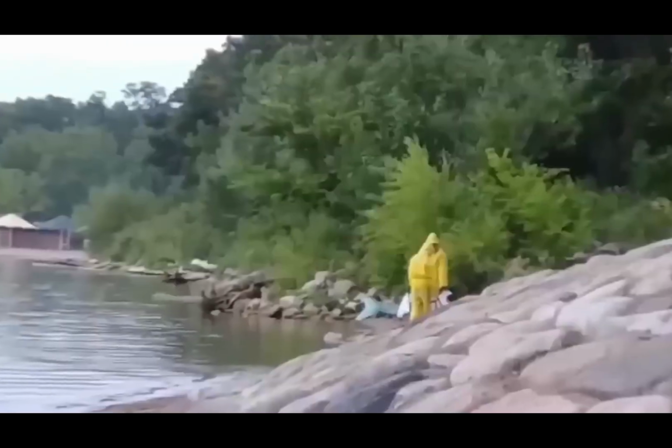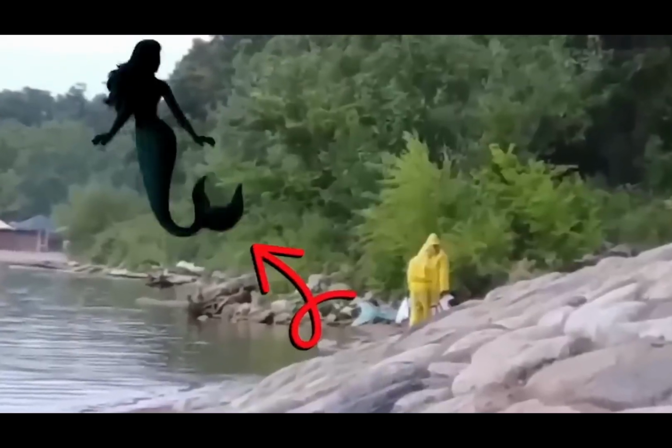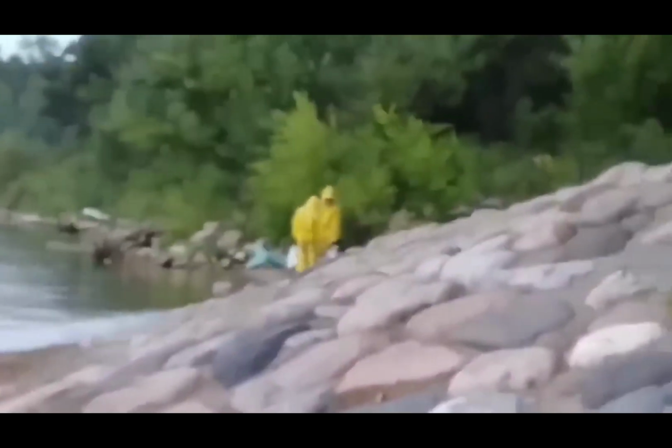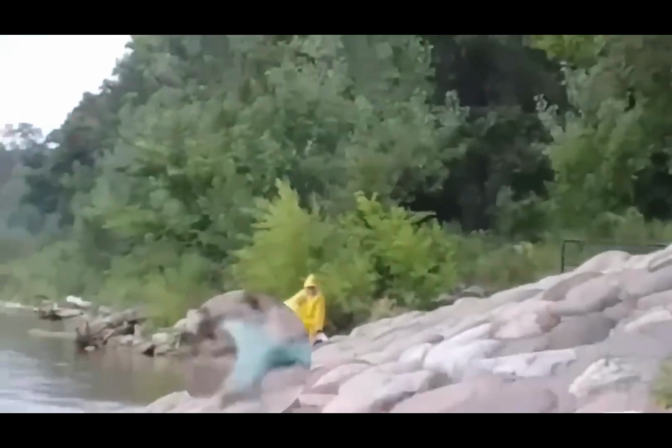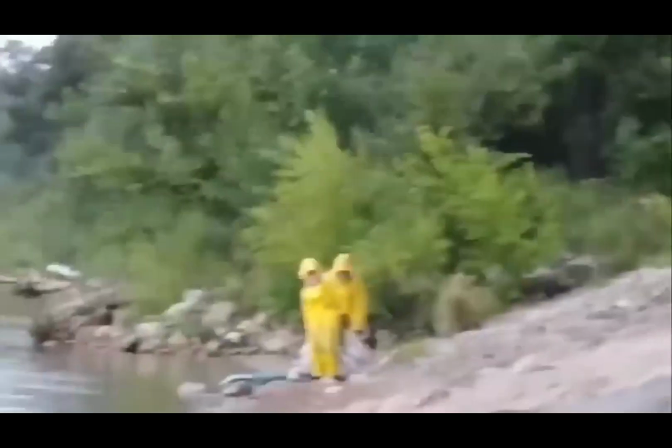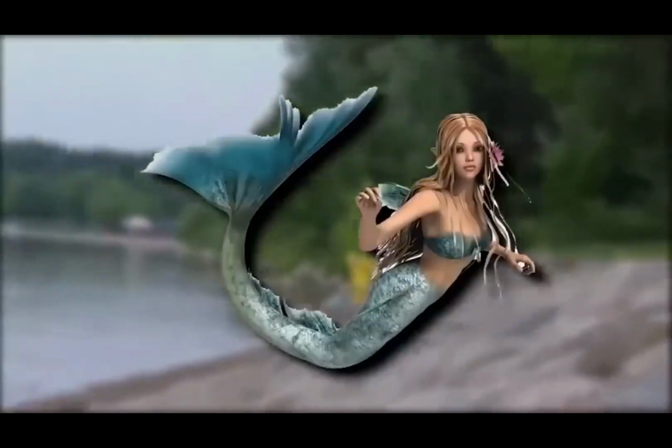I don't know whether you noticed, but that creature's tail had an exact resemblance to a typical mermaid's tail. Despite the poor quality of the video, that tail is clearly visible, which, in my opinion, suffices to establish that it was a mermaid.